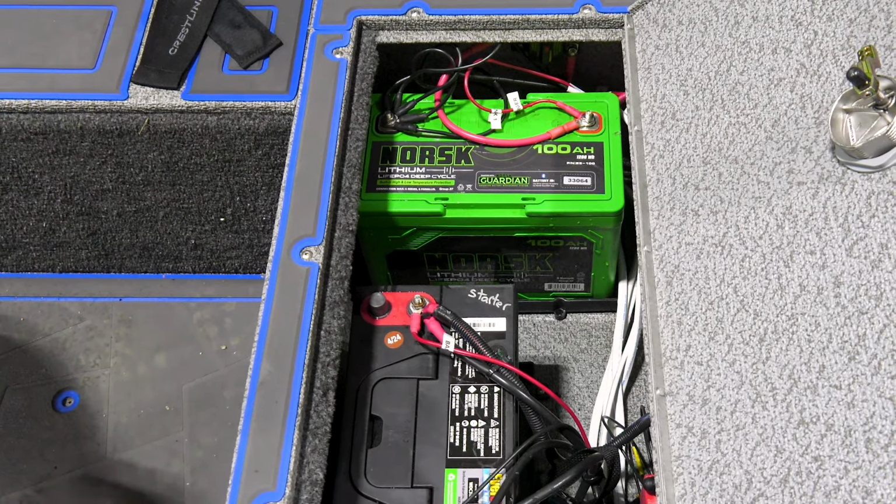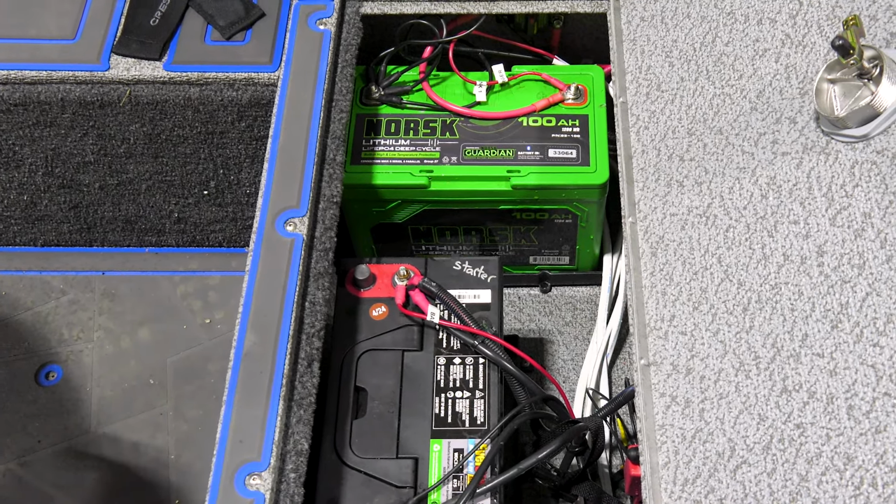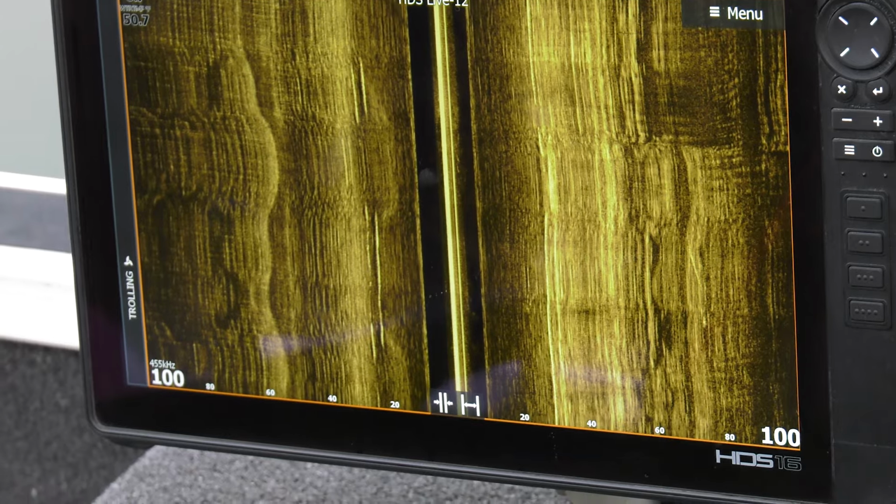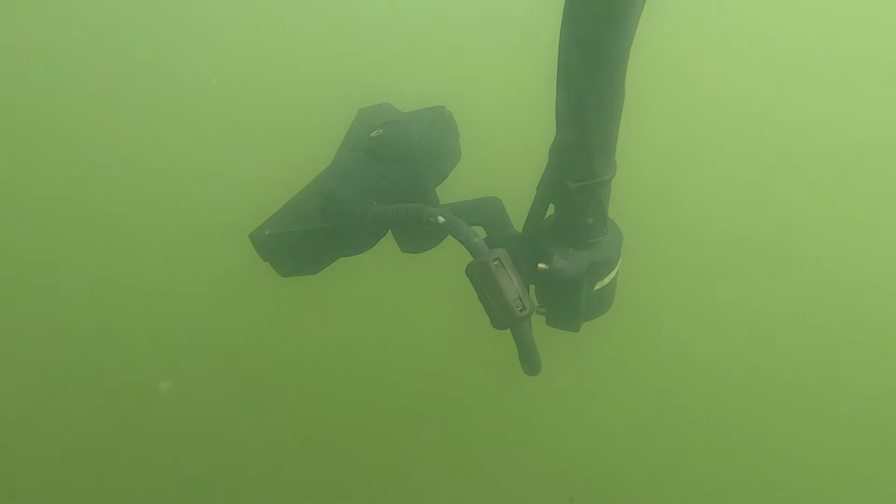Running direct to lithium batteries is a big trend. Not only does it give you the power, but it also gives you clean power, and what that means is no interference. If you're running off of a cranking battery, for example, or off of fuse boxes, you're going to get some interference, and that really seems to affect side imaging and forward-facing sonar in particular.